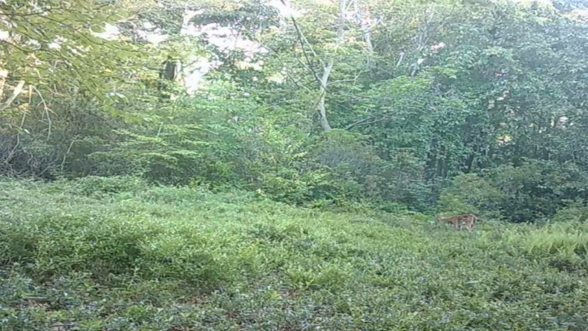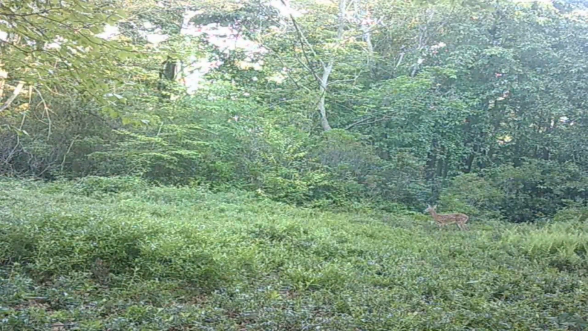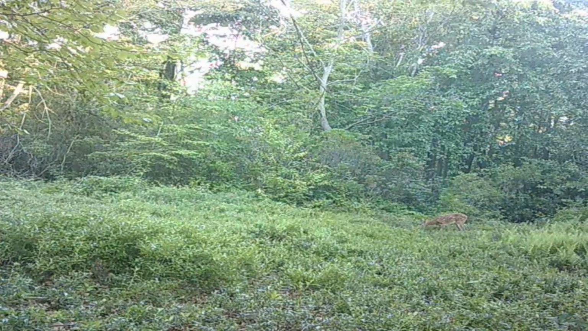And I ain't sure if that was an owl or a hawk or what that bird was, but I thought it was odd and neat and just threw it on. Then we got the fawn back in here feeding by itself.